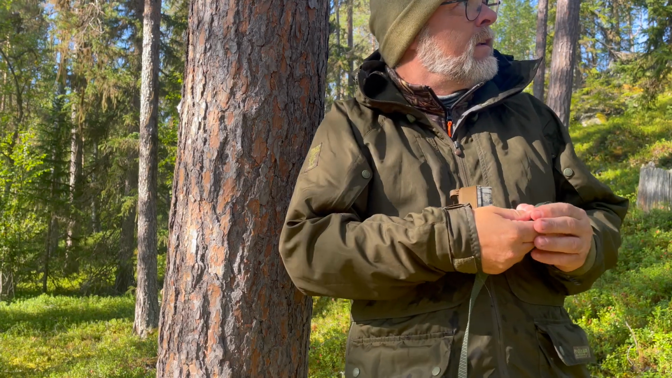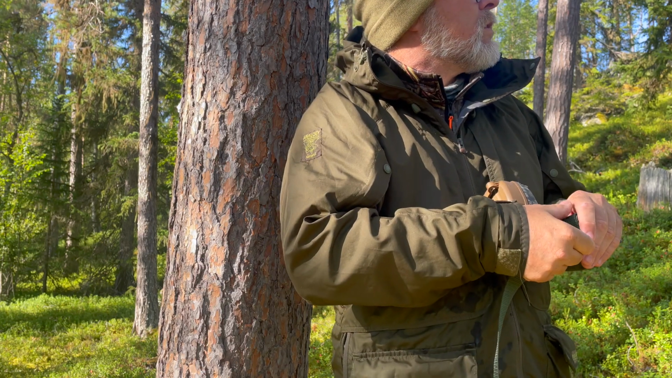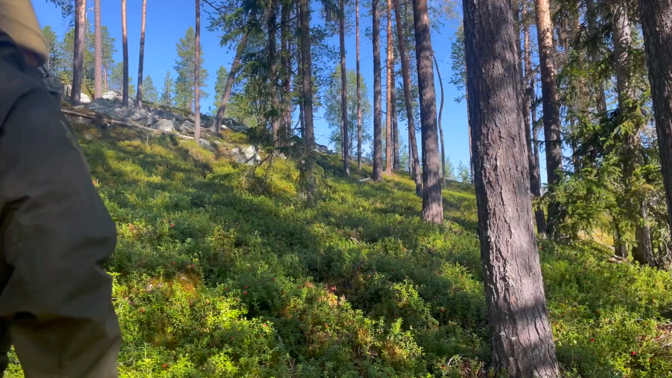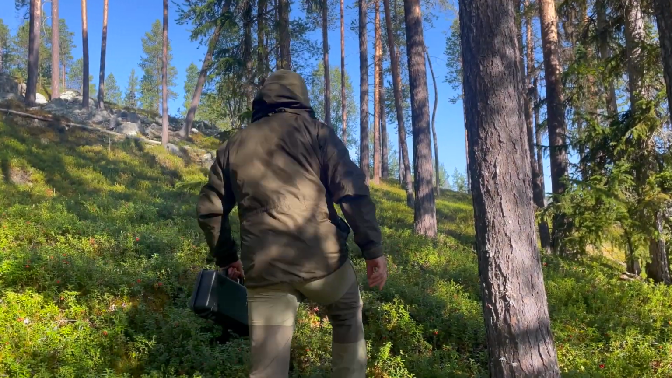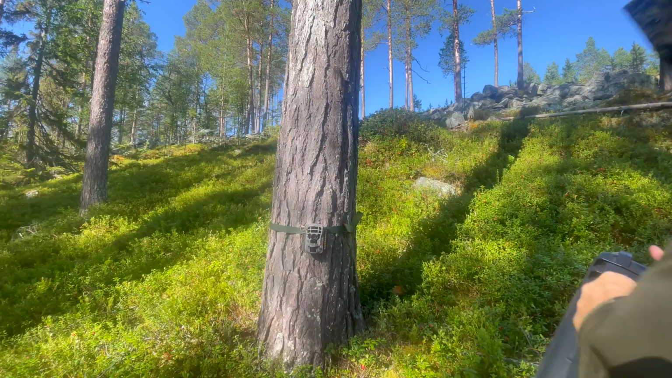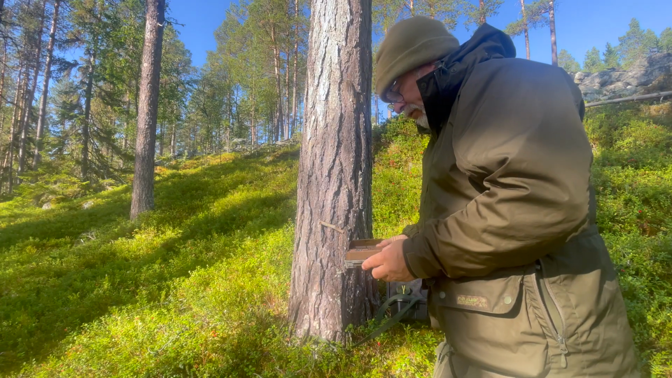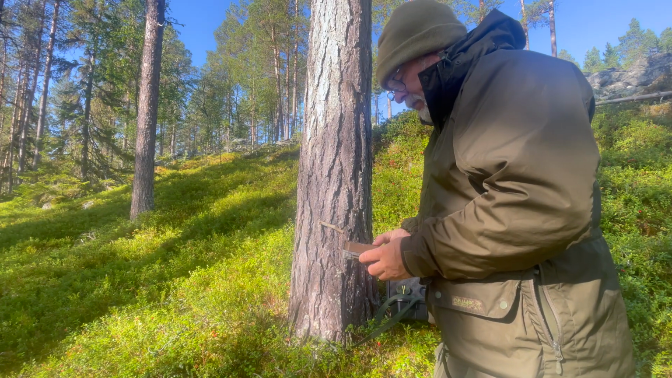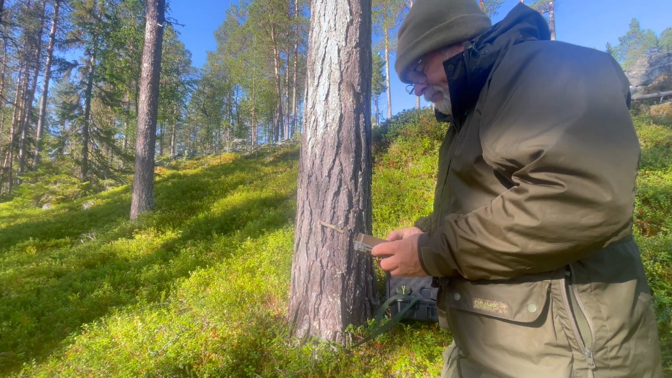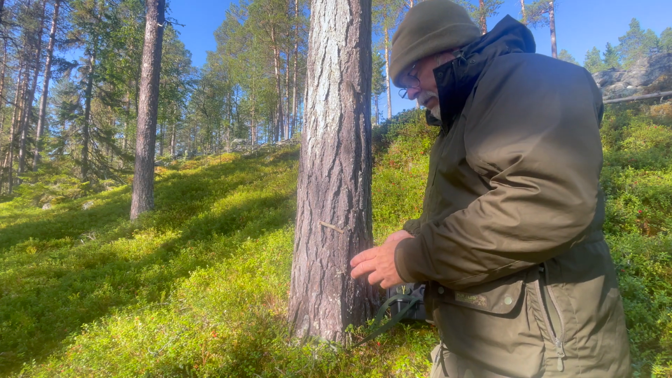Right, let's move on to the second one, which I can just see over there. It rained quite heavy last night for a while. Nope, nothing on this one, I'm afraid, either. Okay, well, let's try the third one.